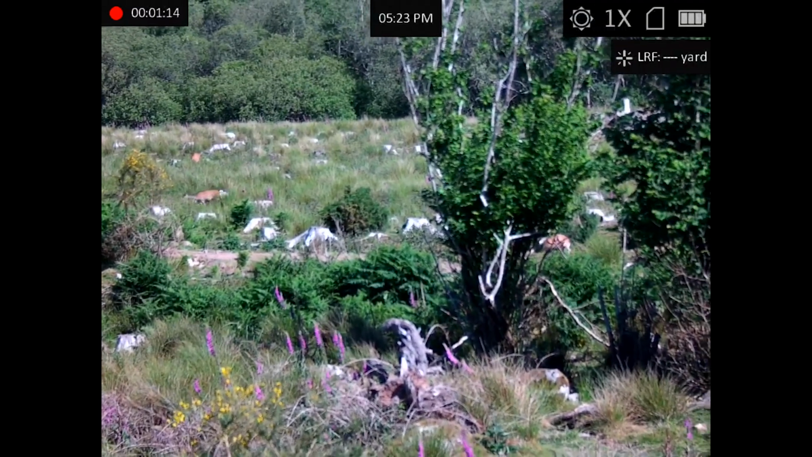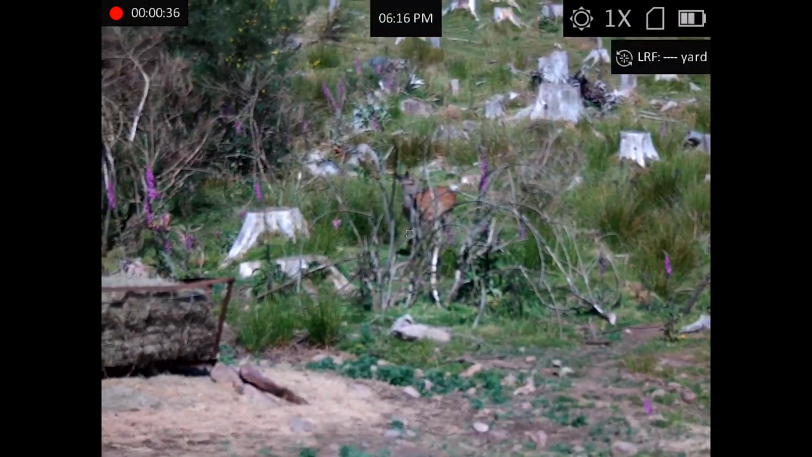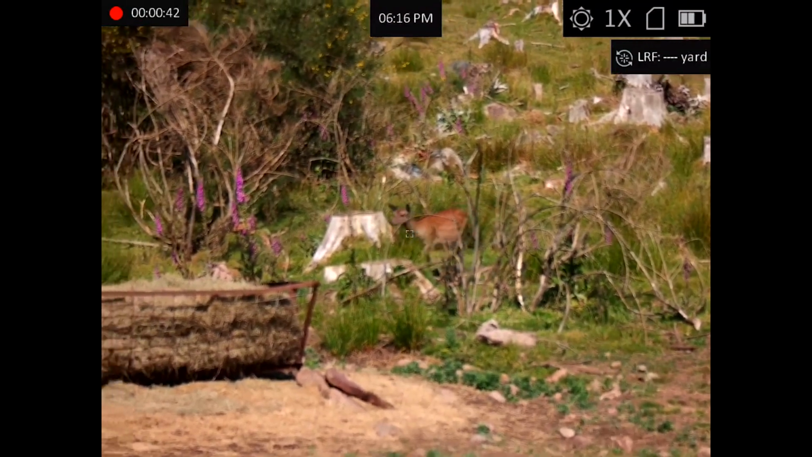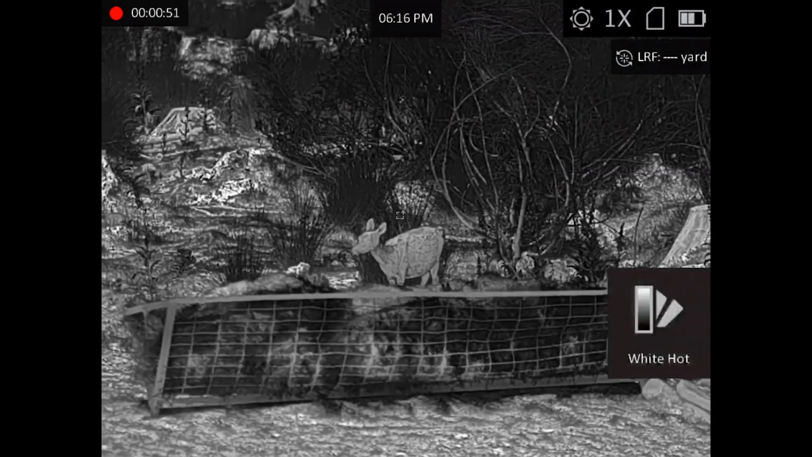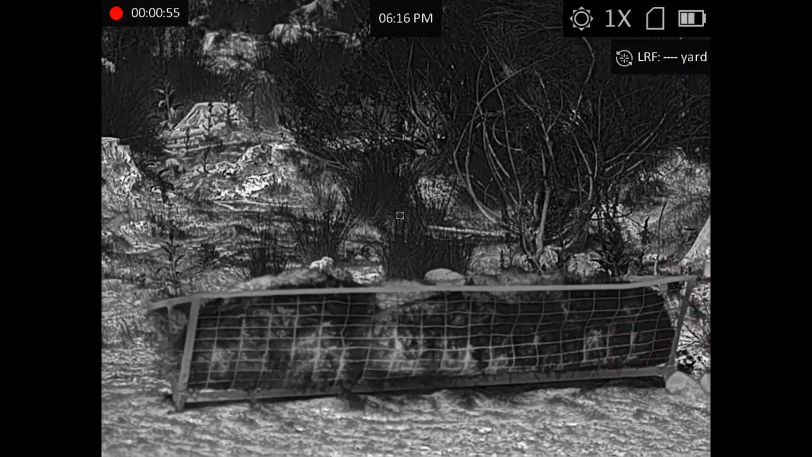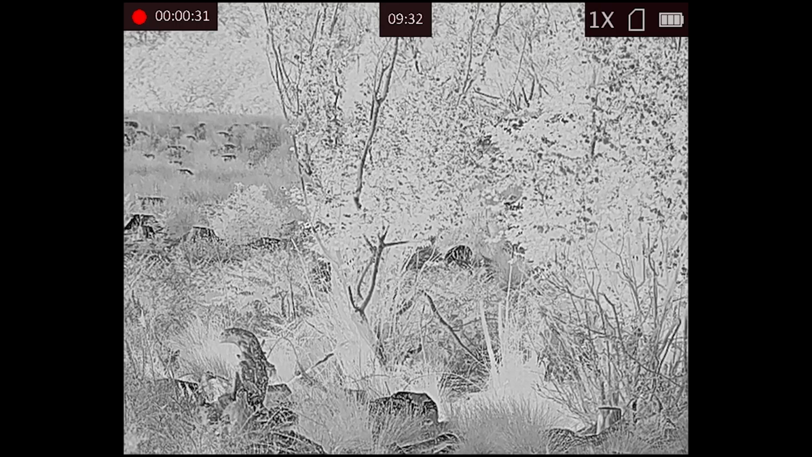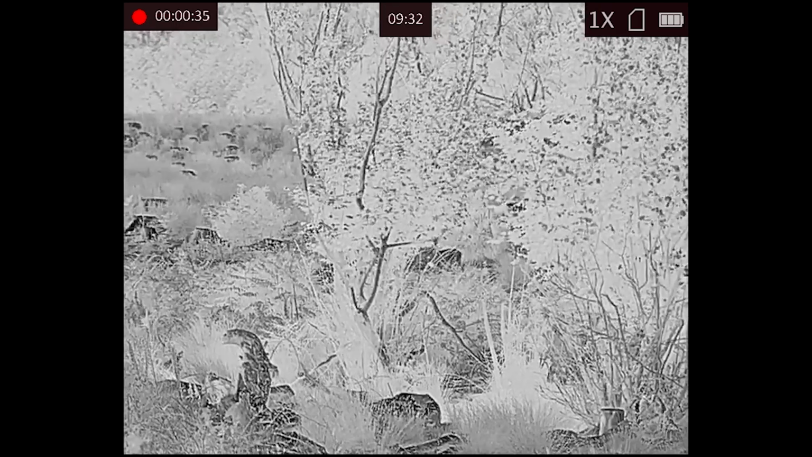Obviously you could do this at night time as well, being a nighttime channel as well, so you really do get the full package within the Raptor. But again, the Falcon, just for being out stalking, just for size and weight, that'll do the job as well, as you can see from the footage. So again, two amazing products from HikMicro, very, very similar in specs, both 640 by 512, sub 20 millikelvin NETD. Amazing bits of kit for the job.